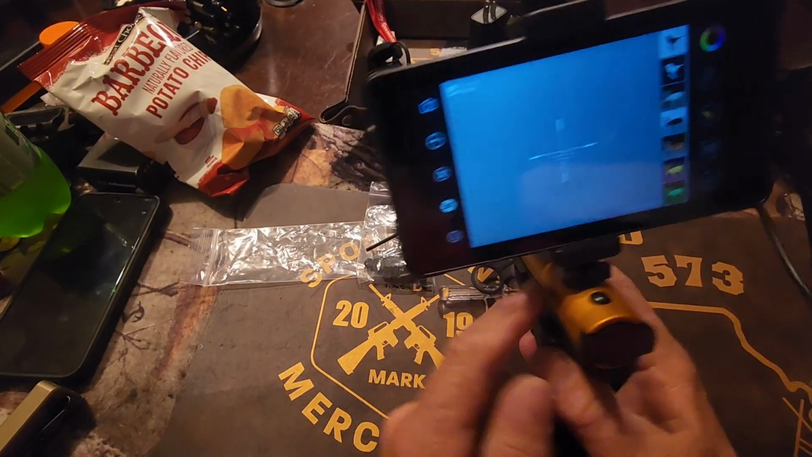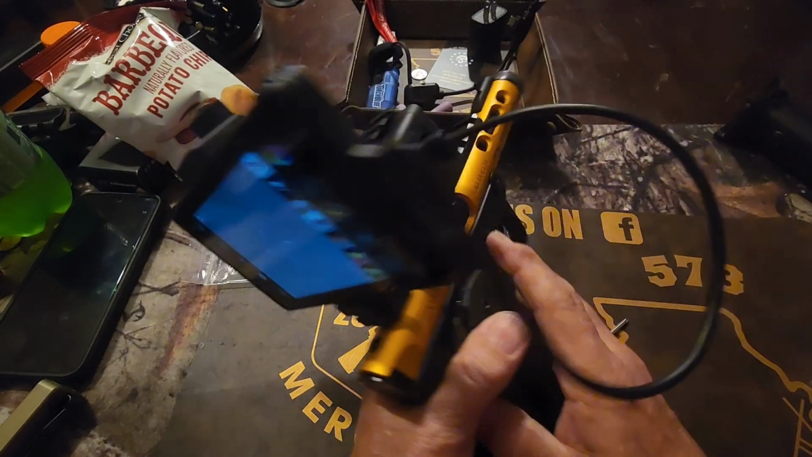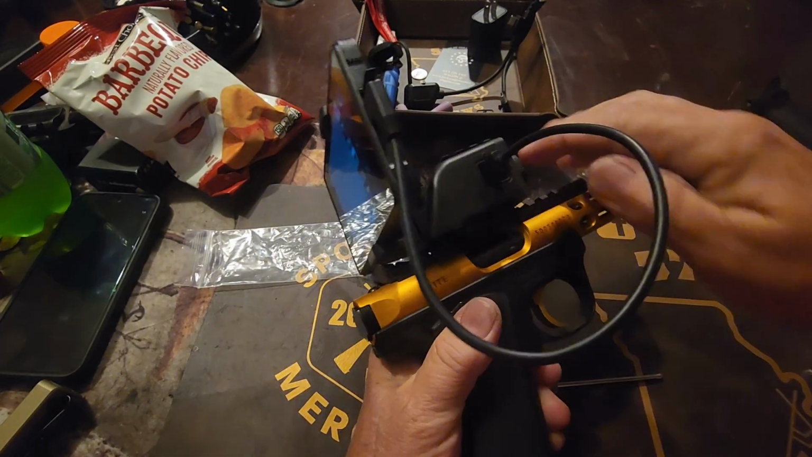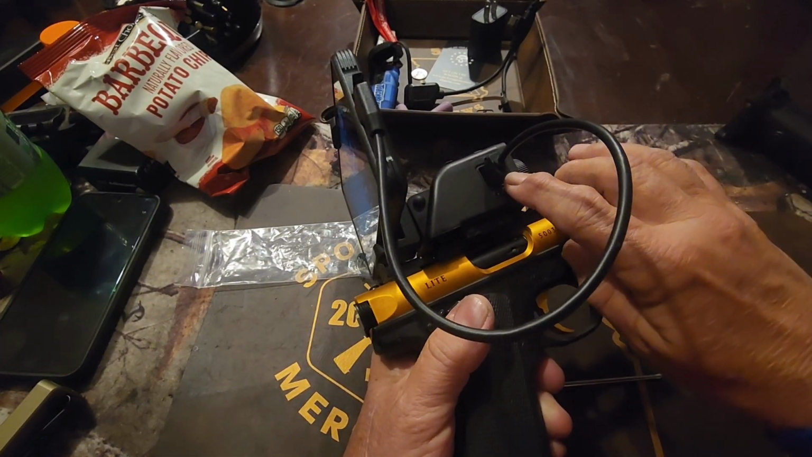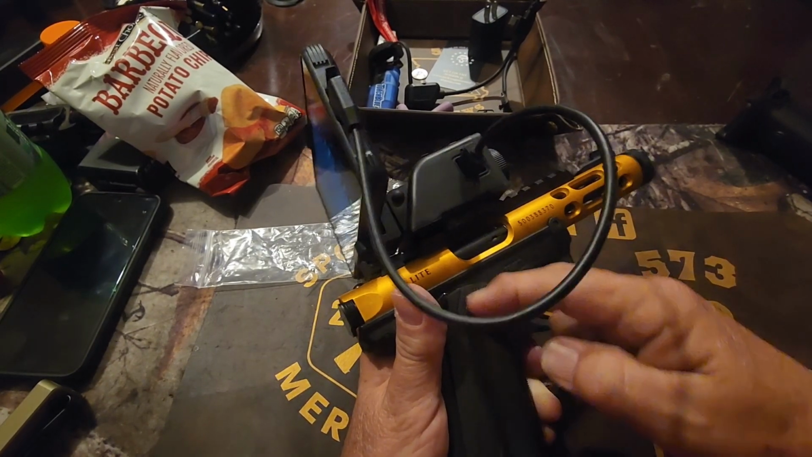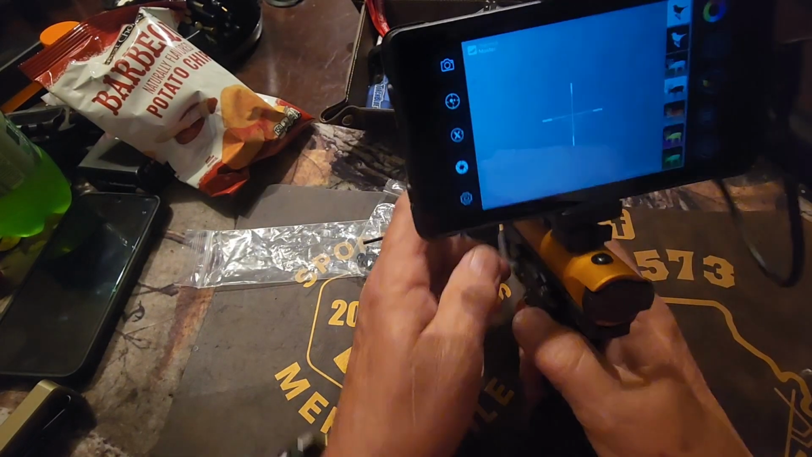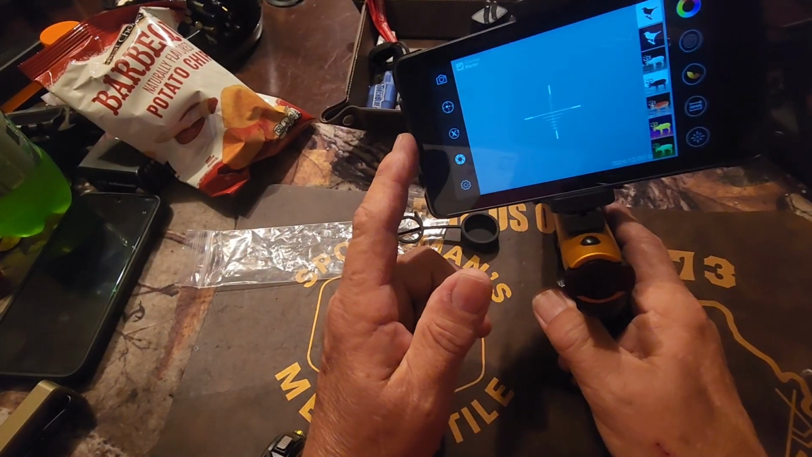All right, so I've got it mounted here. That's what it looks like. For people that like video games, this ought to be a real fun deal. But I used a different power cord because the other one is a 3-way. It goes into the handle for the batteries. This here cord actually powers the thermal with the viewing device.